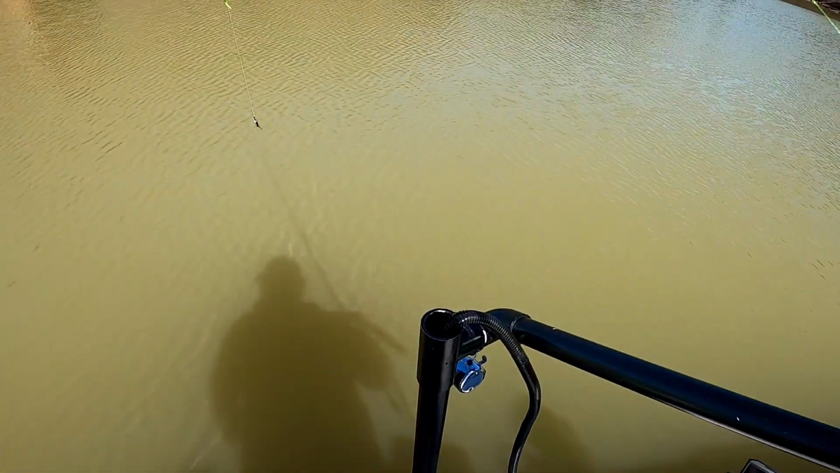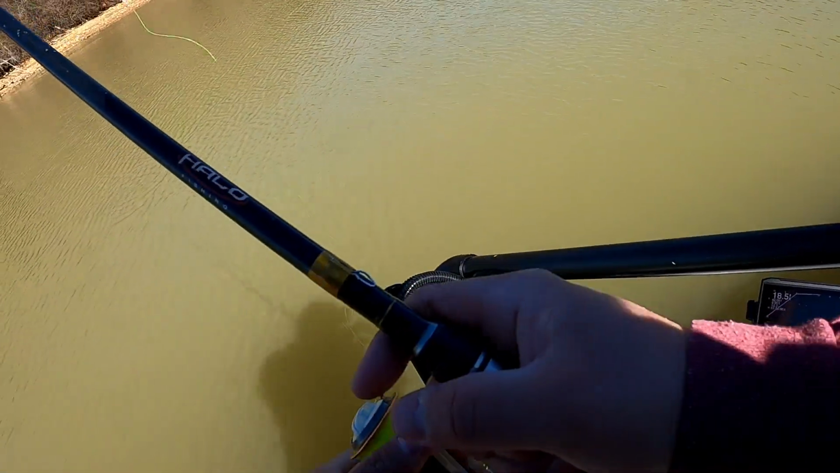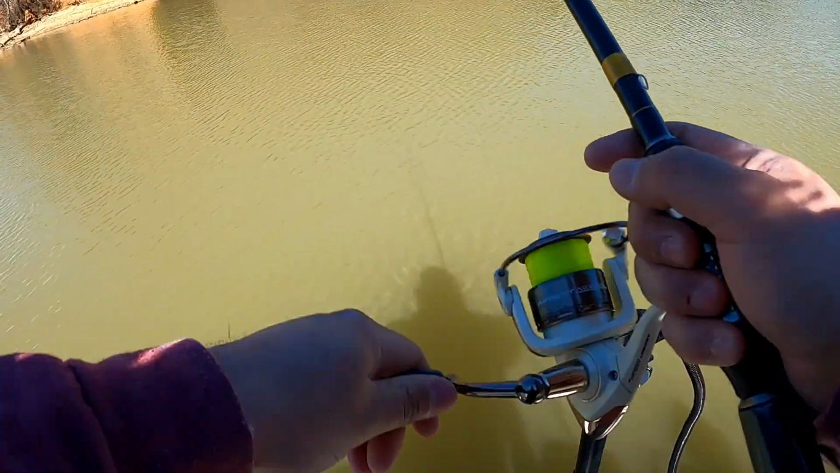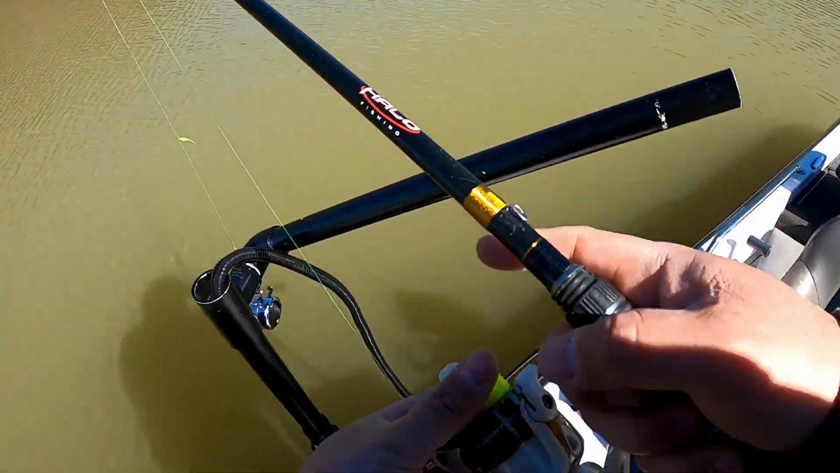I always try to find active fish, but sometimes if it's a slow day, you have to stick with a thicker school and make them bite.